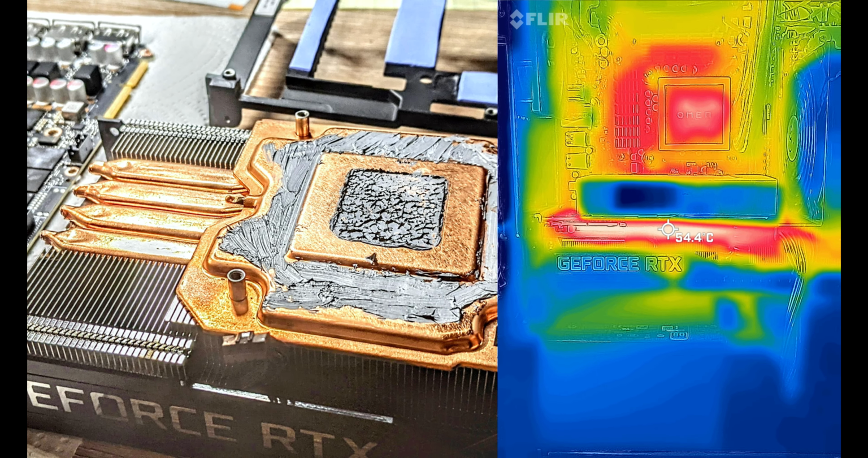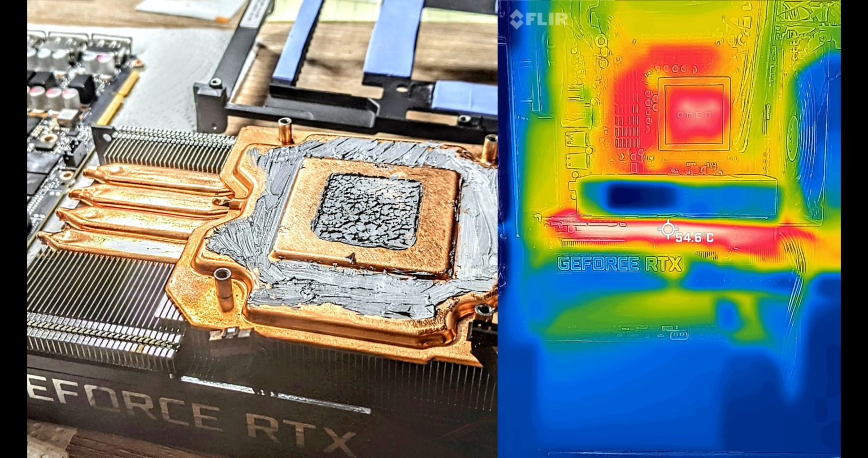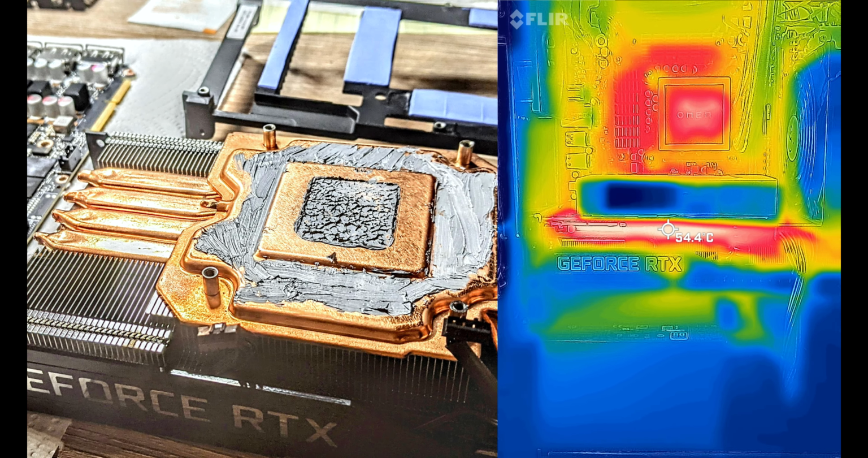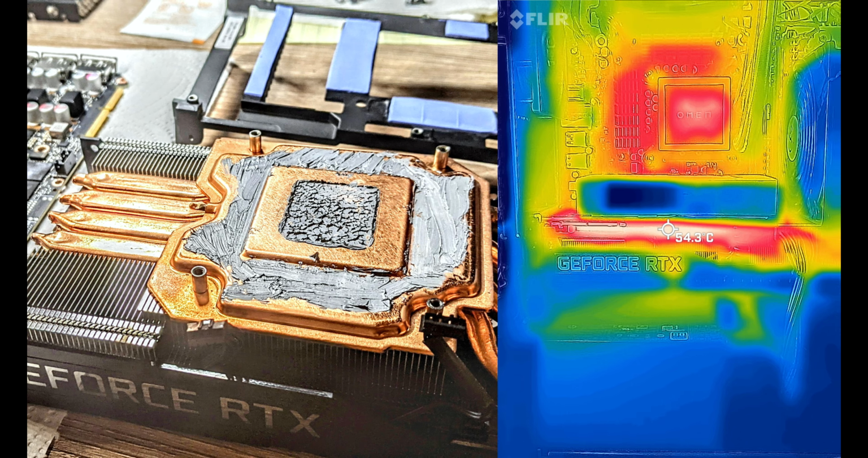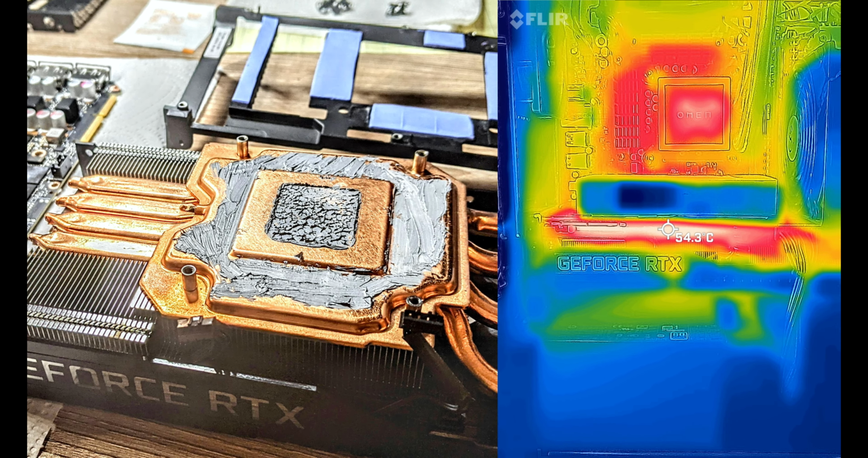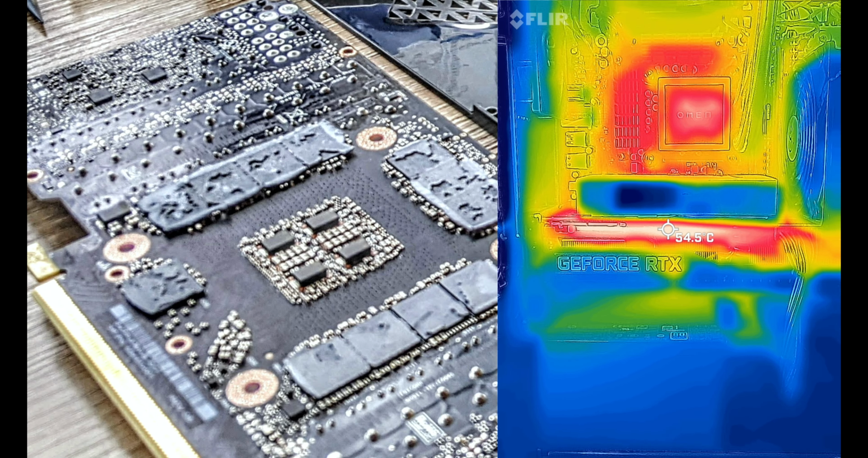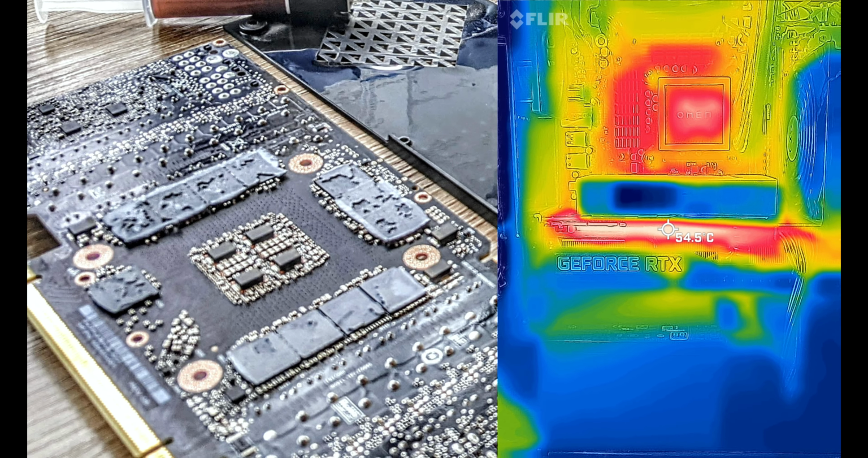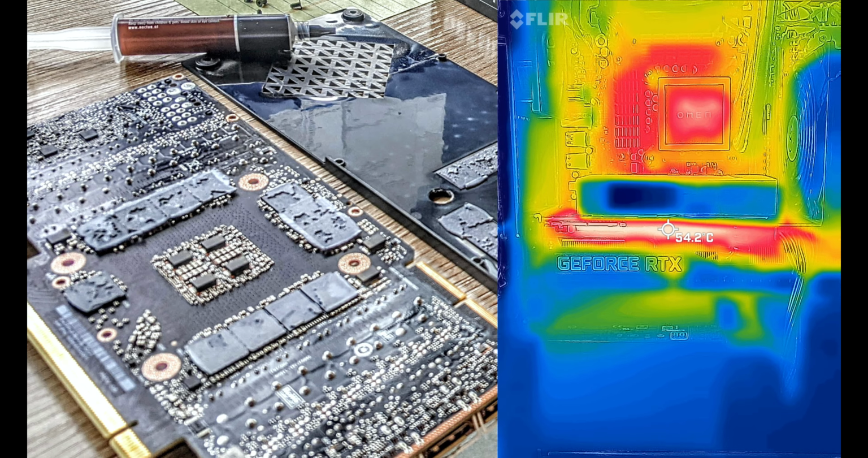The fins are connected to a sink that makes flush contact with the GPU, the processing unit, and cools it down. But on the other side, the memory junctions on the back also make contact with the same sink through thermal pads, but it's not cooling them down fast enough.